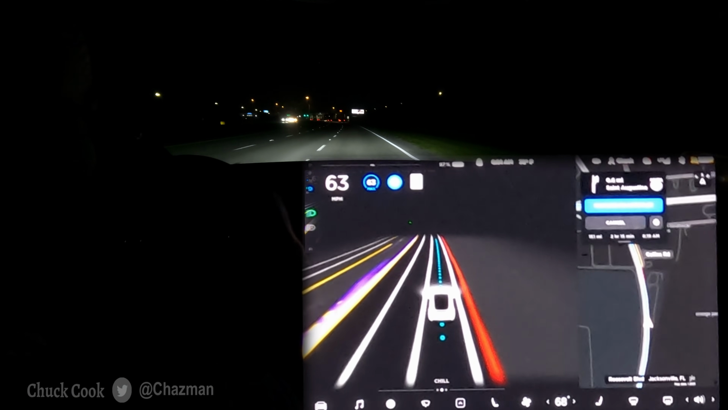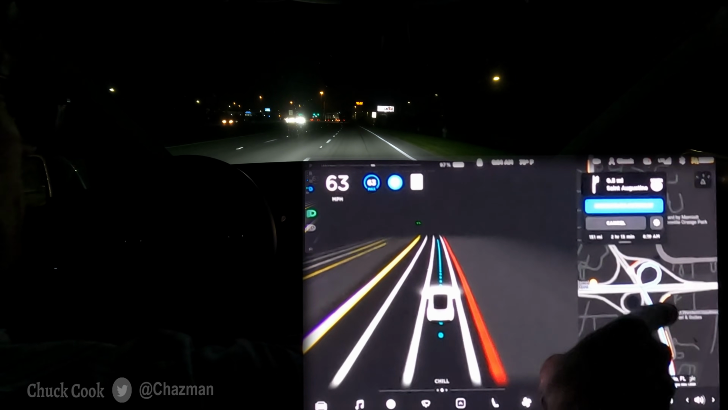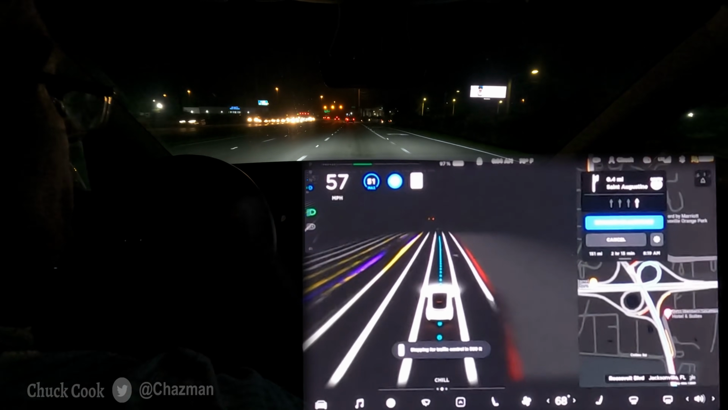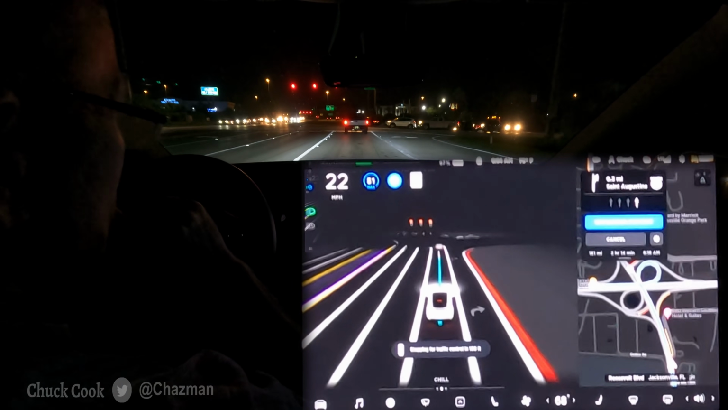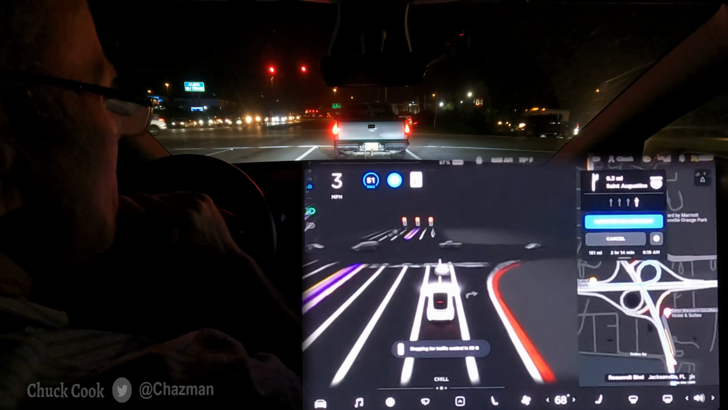All right, after this next intersection, we're basically doing this cloverleaf joining of the expressway. We've got a yellow light first. Look at that, showing pure red even though it was yellow at night. That was an interesting contrast there. Did not see any yellow.